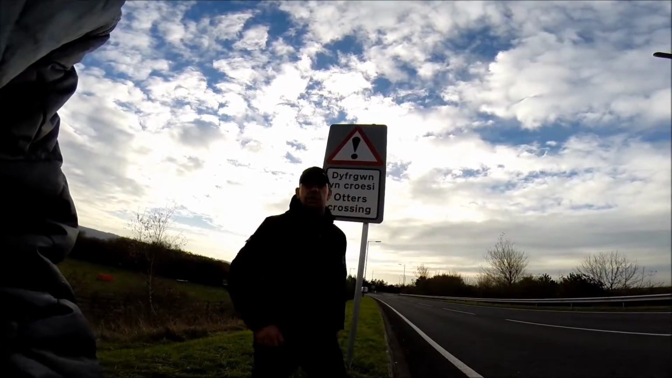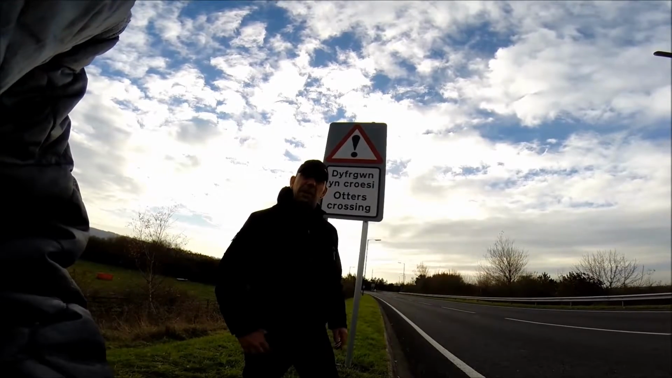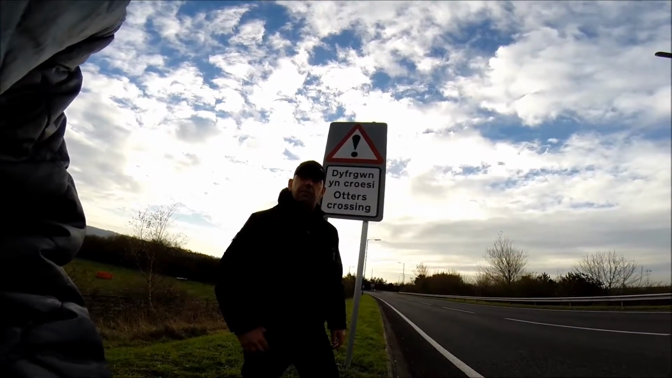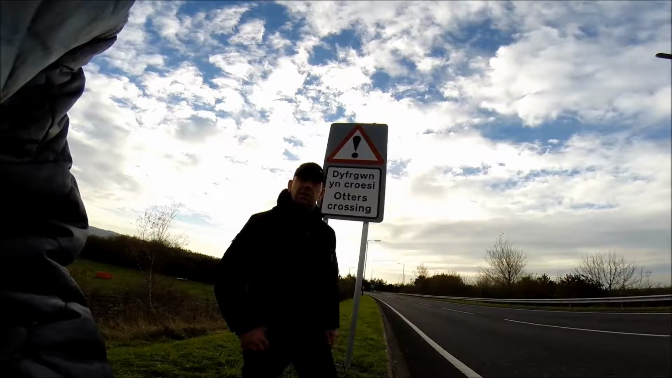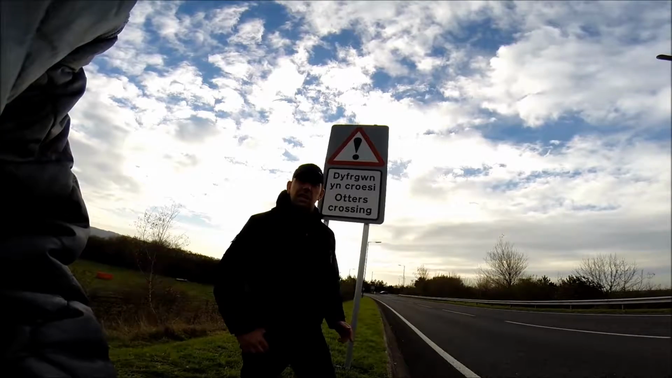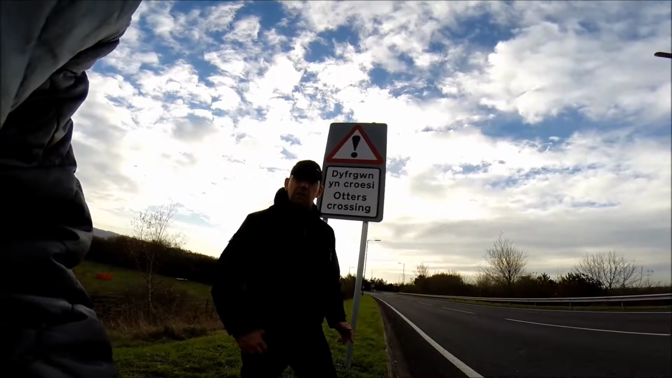It's real good news, this is, for the otters. It's going to promote the otters, it's going to promote the area, bring in wildlife lovers to the area, so it's going to generate more money for the area. This is a good thing the council have done. With luck we will see more otter signs warning that there's otters in the area, around Carmarthenshire and the rest of the UK, as it's a nationwide problem.